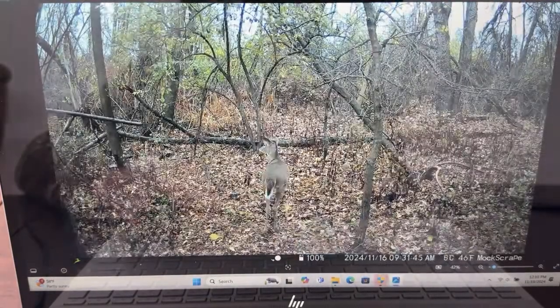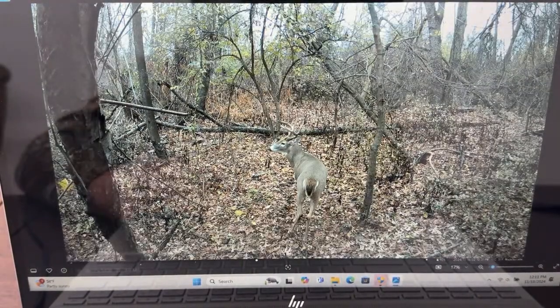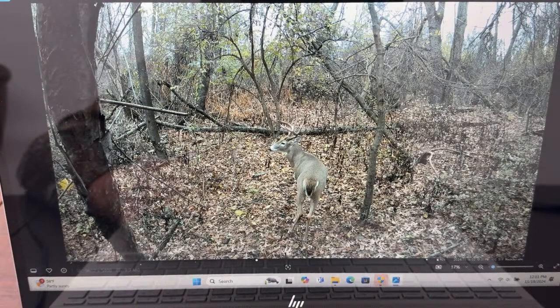Doe messing with the licking vine. And then there is the 10 point in daytime. And that deer is there at 10:30 p.m. on, let's see, what is that? 11/16. Yeah, 11/16 at 2:10 in the afternoon. So that is 11/16, guys. He's there at 2 o'clock in the afternoon. And he is a shooter this year, but I'd like to give him another year.